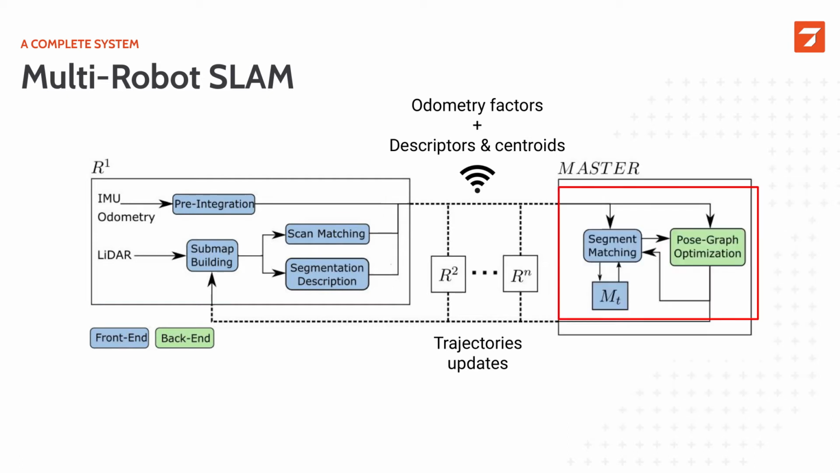Then the master computer receives all of this data, performs the segment matching and global localization, as well as the maintenance of the segment database that is needed for this. The master computer also does the multi-trajectory estimation. Here we're using iSAM2 as a backend.